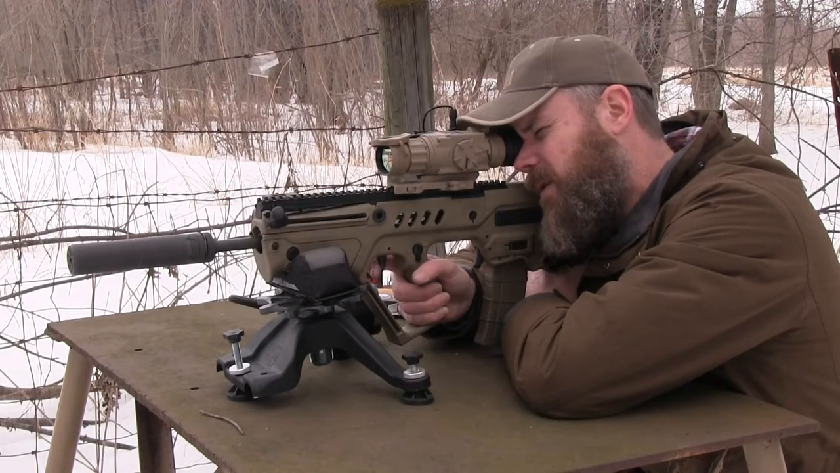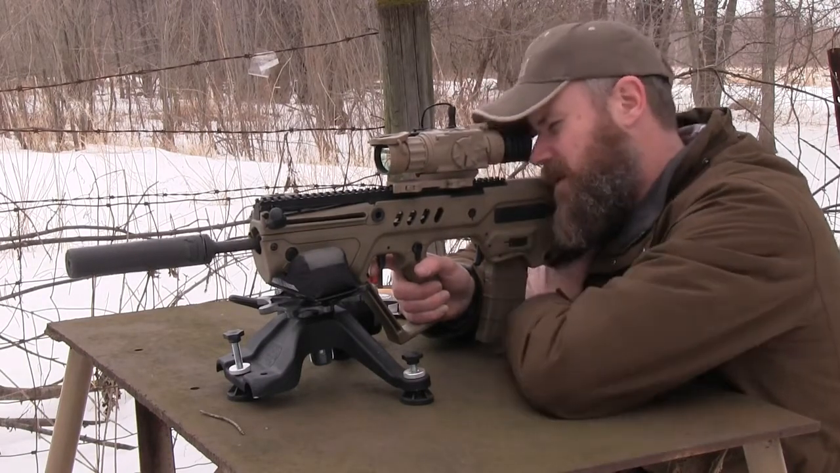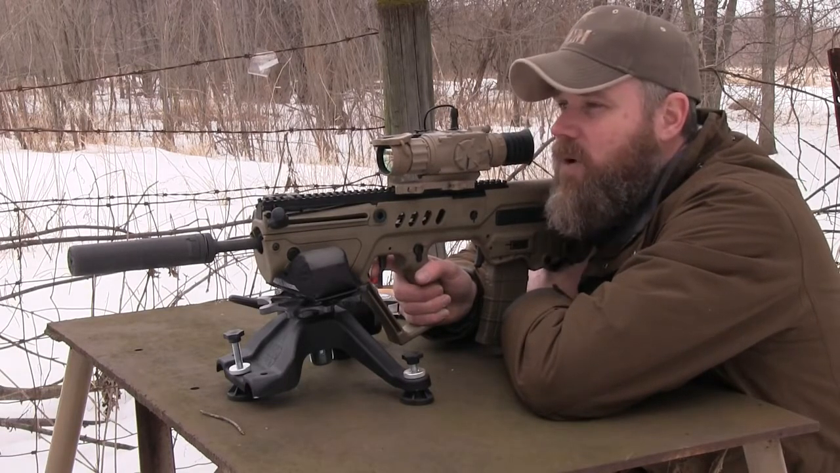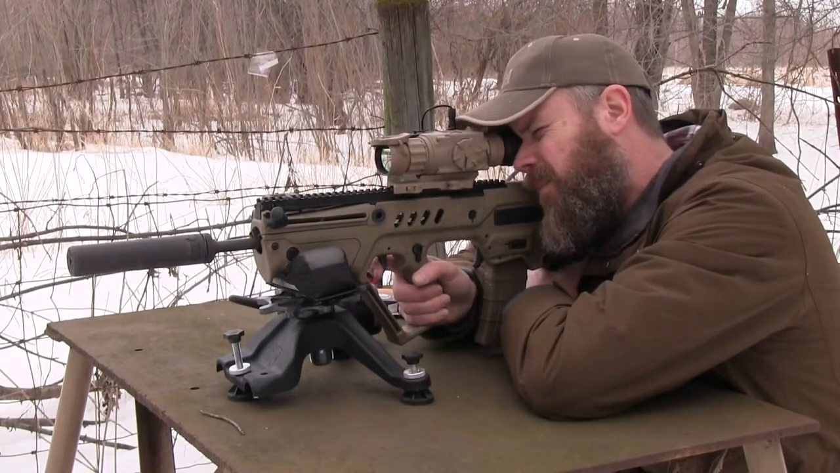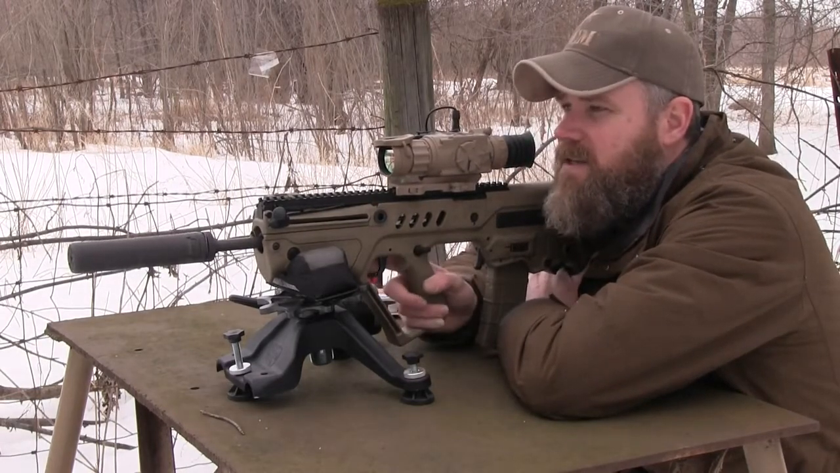The sight's really comfortable. This little eyepiece does a good job of blocking out the sunlight and ambient light in the area so it doesn't wash out the screen. I have a nice clear image of the target area. Okay, I'm again seeing the bullet holes appearing in the paper through the thermal imager. That's pretty impressive. Looks like it's pretty centered. All right, I have to say that's awesome.